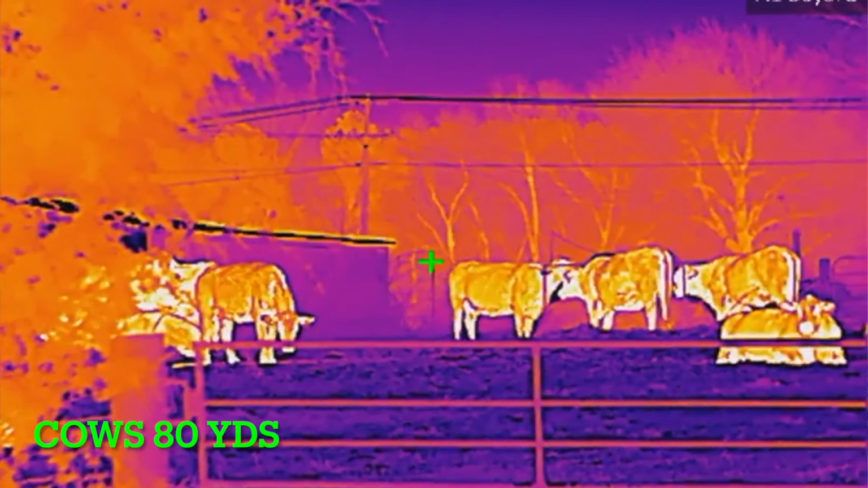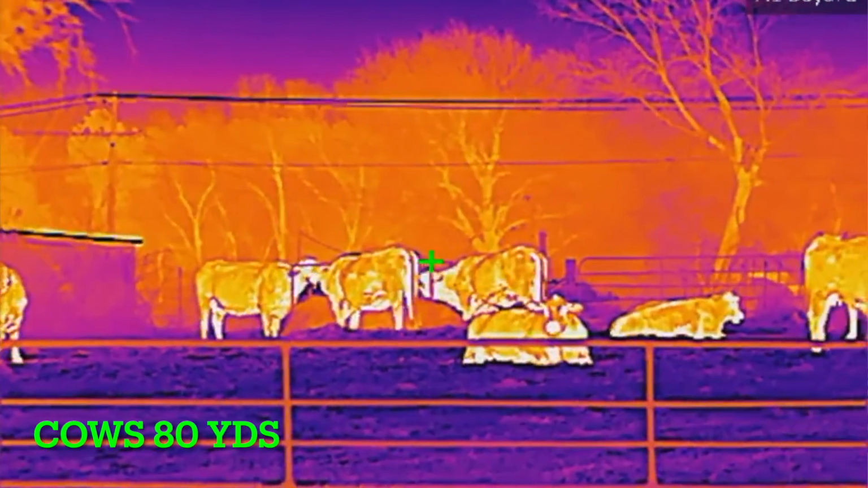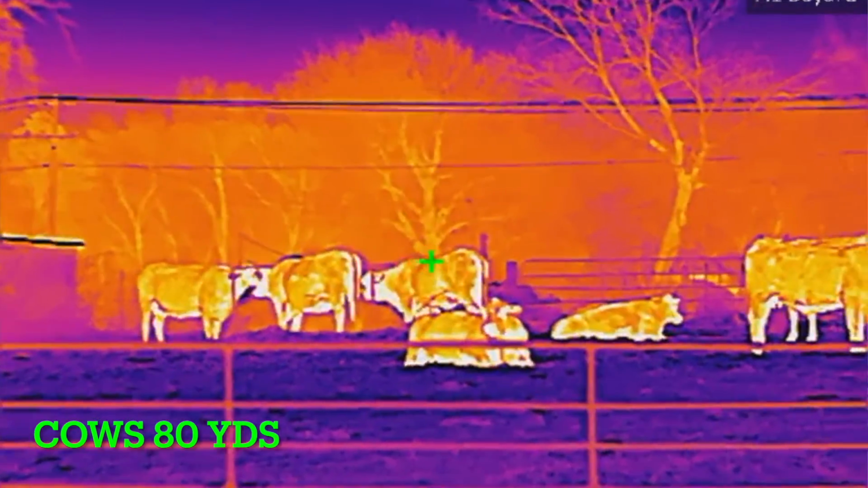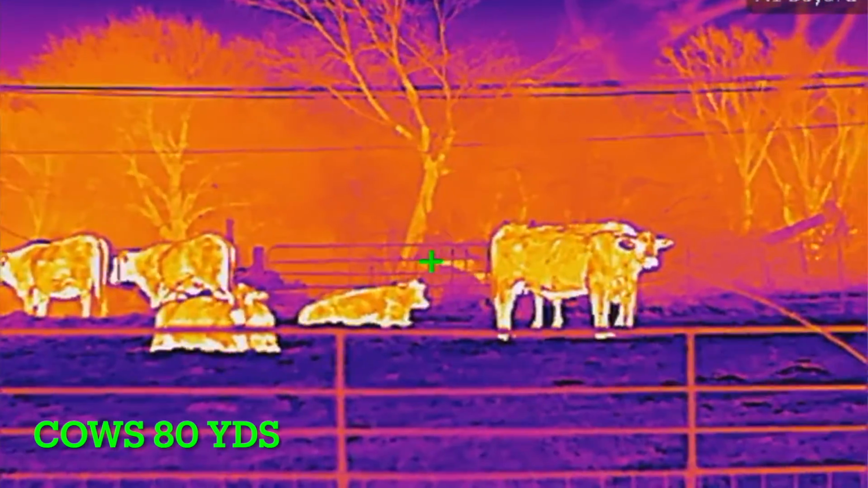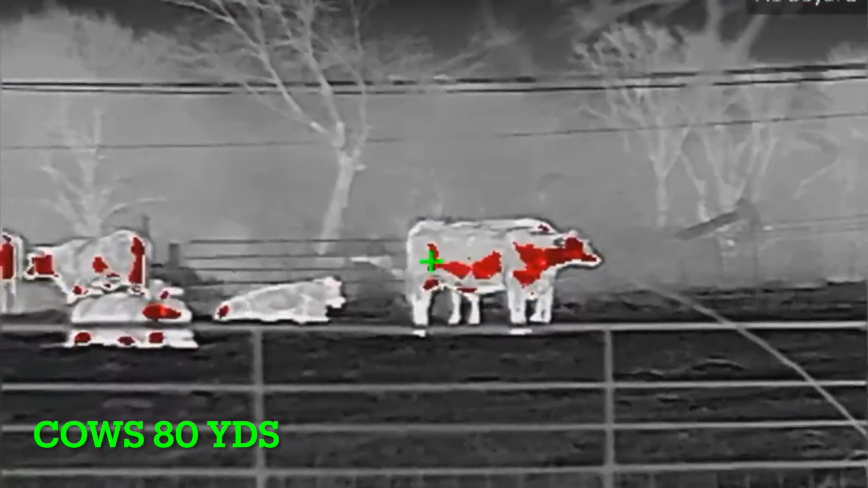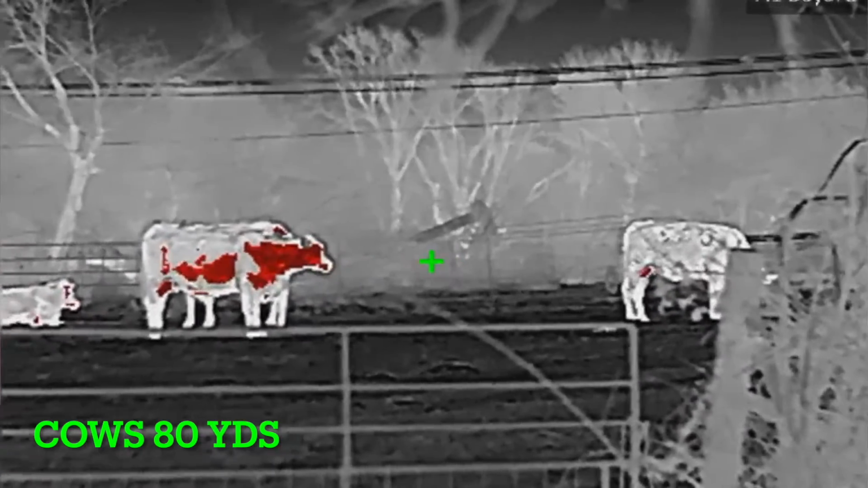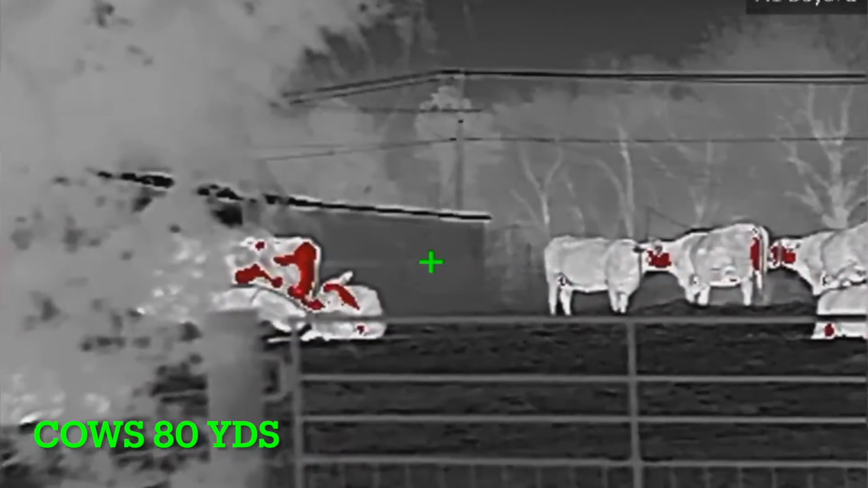When you have a 12 micron pixel pitch sensor, it has smaller pixels than a 17 micron pixel pitch sensor, meaning that the thermal scope with a 12 micron can produce a higher resolution than a thermal scope with a 17 micron sensor. That's because the lower the micron pixel pitch, the more dense an image it can create. So it gives you a higher resolution.